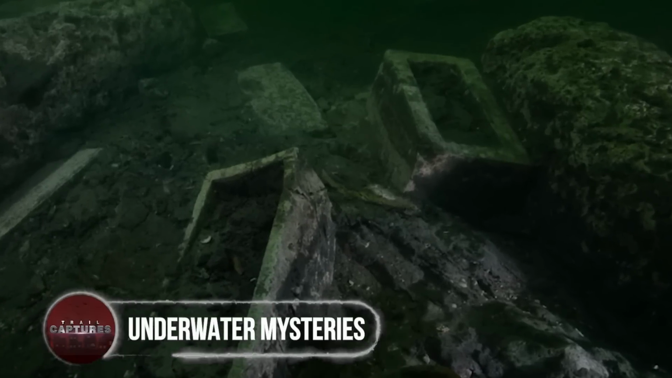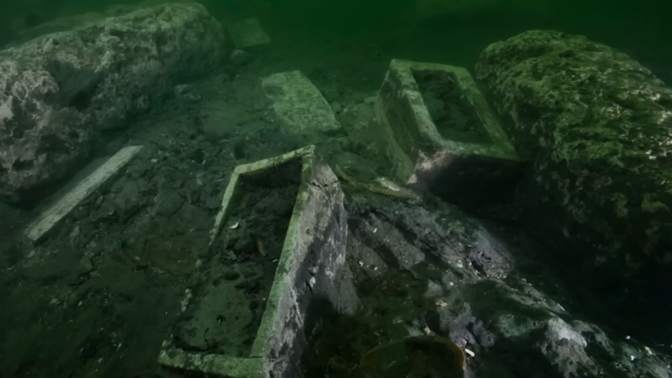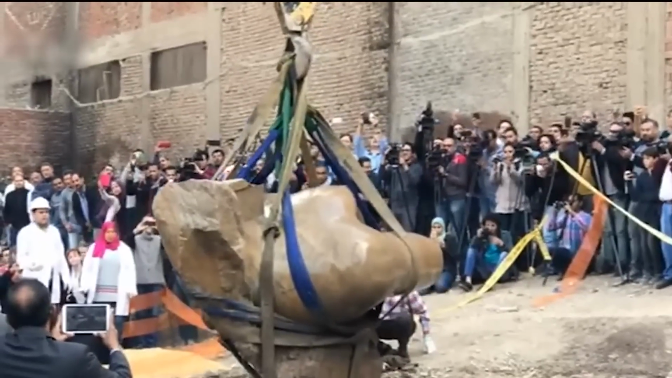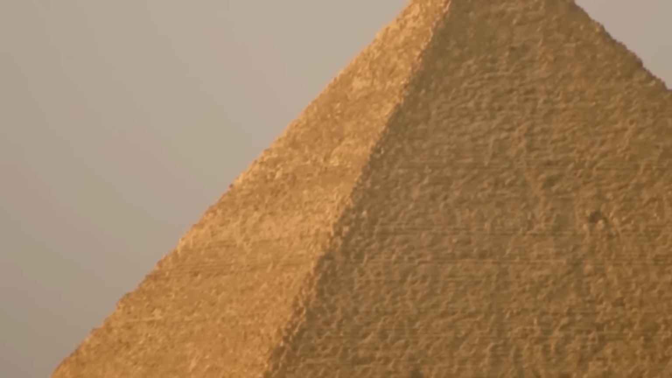Underwater mysteries. Hiding underneath the water, the recent finds in an Egyptian city are not something you would see every day, as they belong to different parts of history.